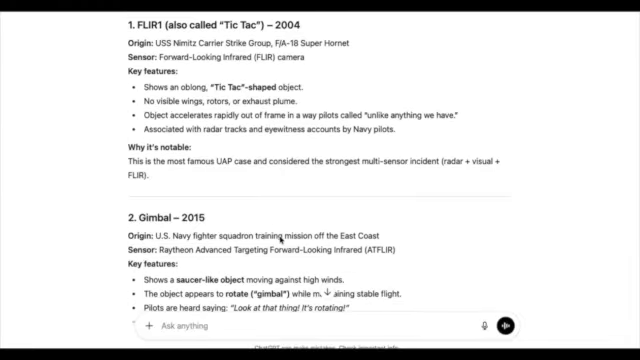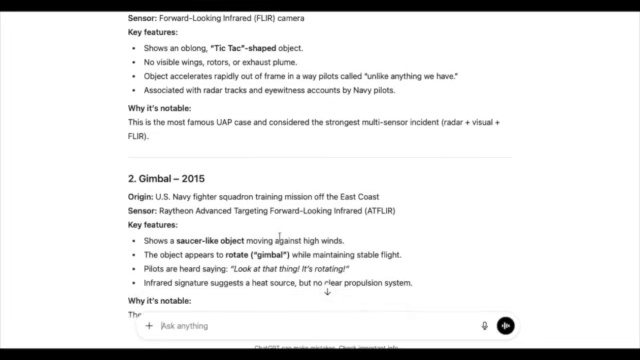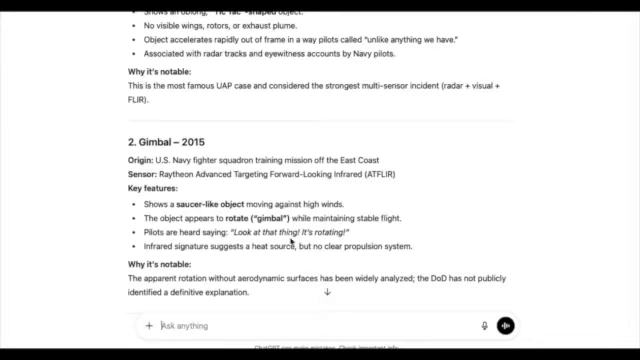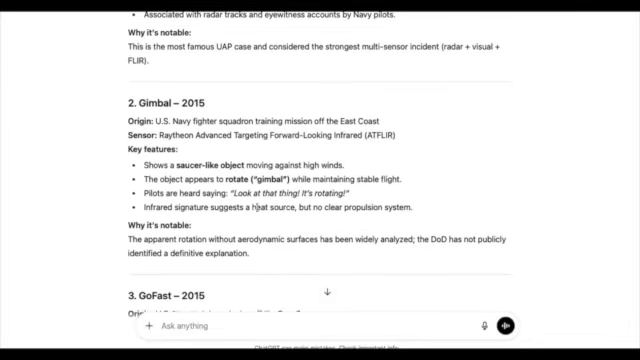A Gimbal, a U.S. Navy fighter squadron training mission off the East Coast in 2015. So they were using advanced sensor technology, showing a saucer-like object moving against high winds. It appears to rotate like a gimbal while maintaining a stable flight. And yeah, you could hear the pilot say, "Look at that thing, it's rotating."